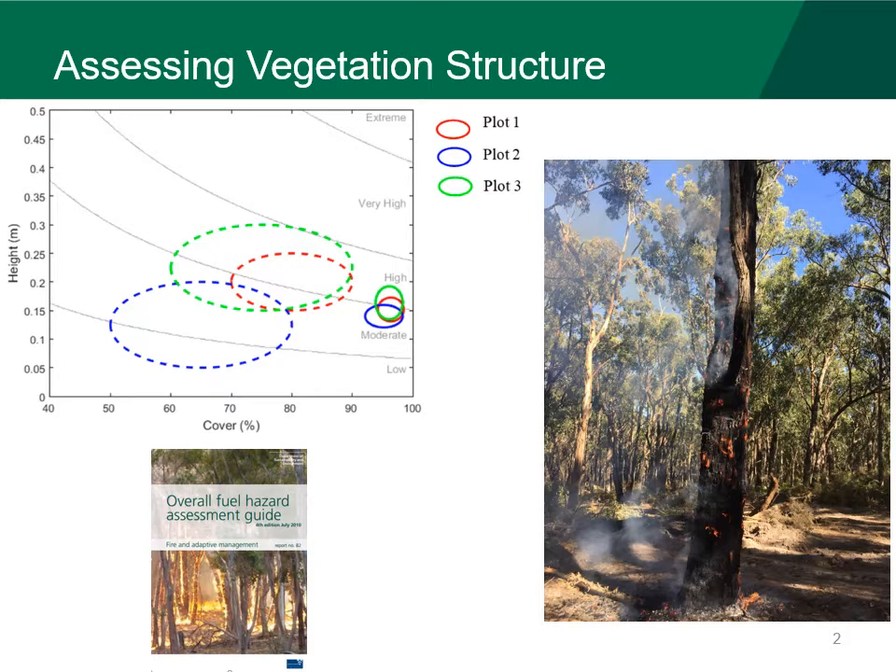Currently, Victoria uses the overall Fine Fuel Hazard Guide to measure fuel, and whilst this has been an effective tool to consider vegetation arrangement, it is subjective and variable between assessors, with hazard scores varying over several categories, as you can see in the top left. Remote sensing, on the other hand, in the solid lines gives us a much tighter agreement. These visual-based assessments are also very difficult to scale to broader areas.